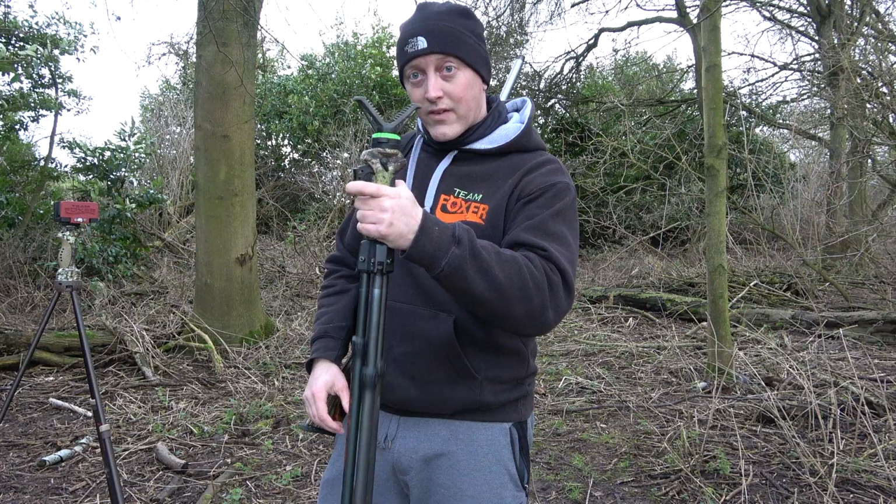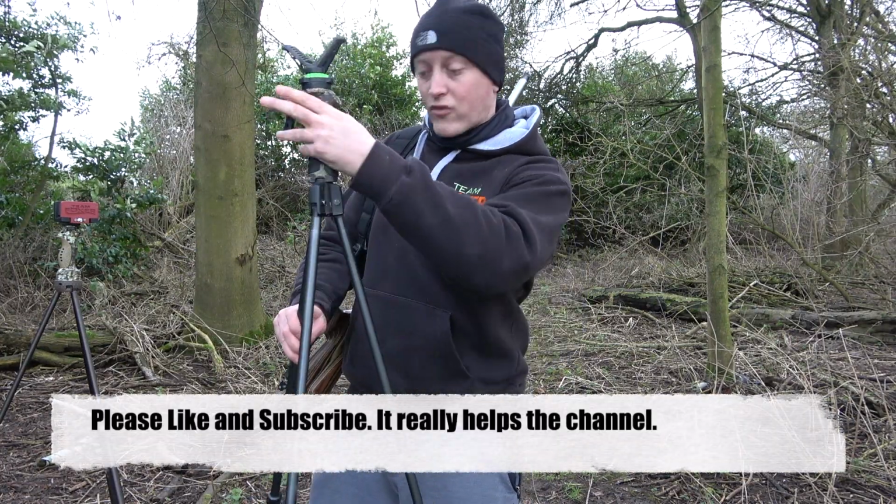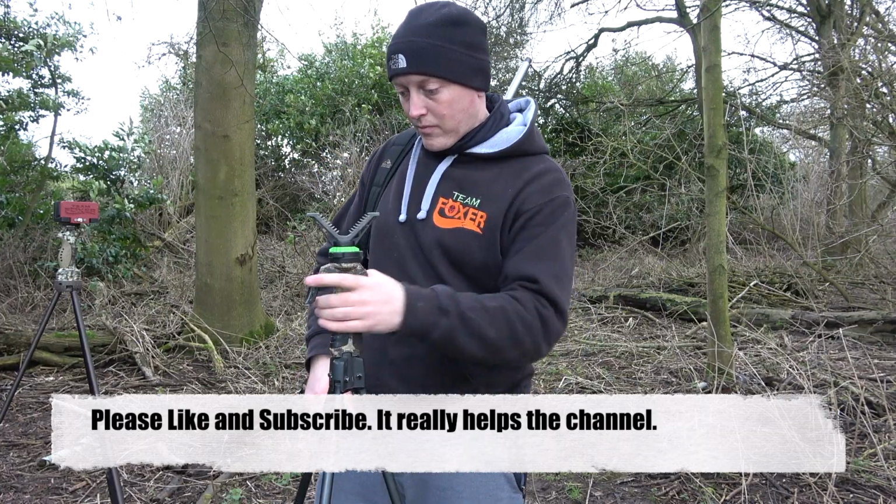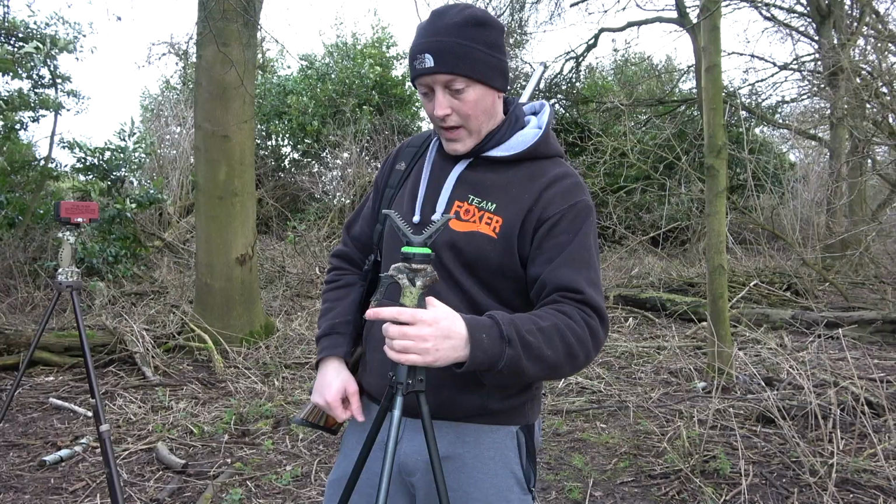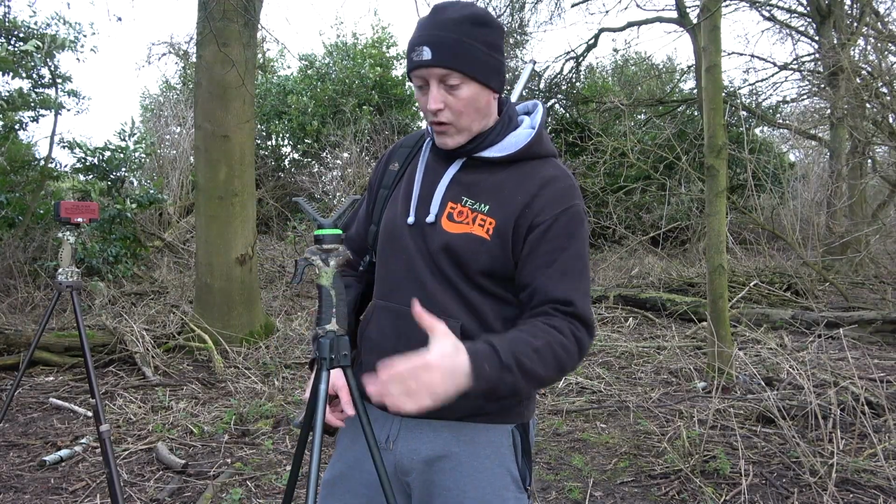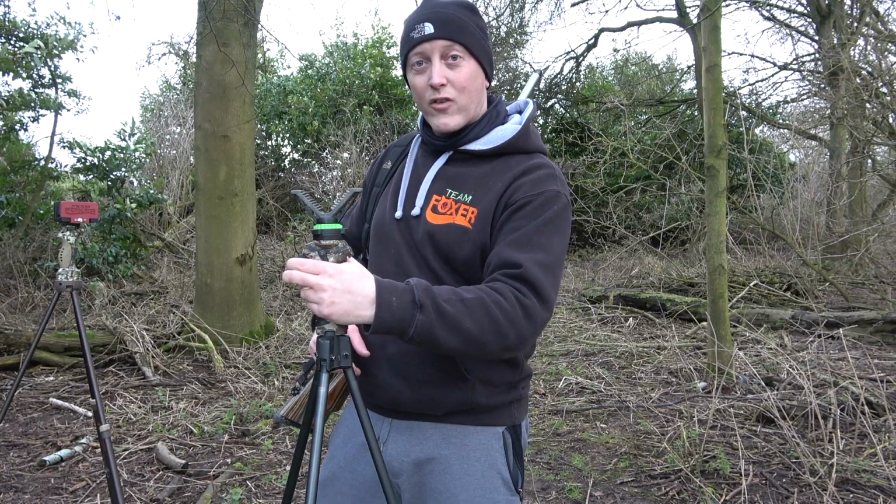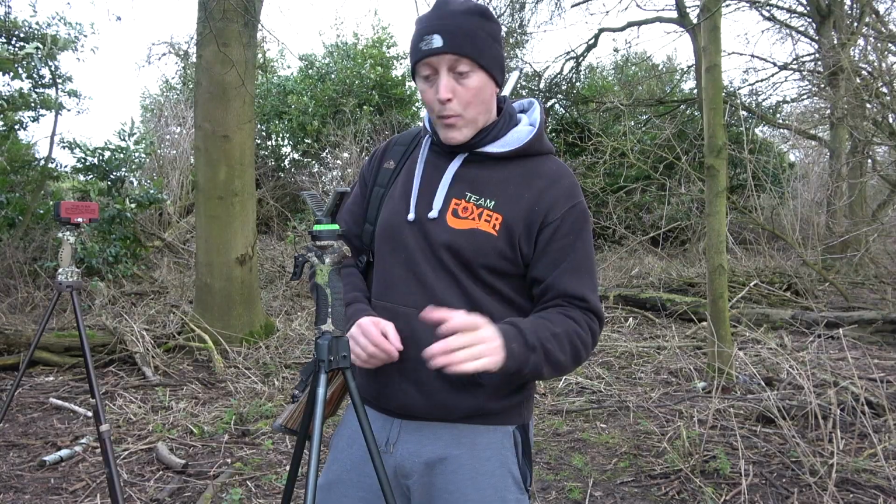The trigger itself deploys the legs silently, and as soon as they hit the ground, they stop. So if you're on uneven ground, this is really where these sticks come into their own. Shooting off of uneven ground, they're quick to deploy, silent, and you can get into a multitude of positions with this.